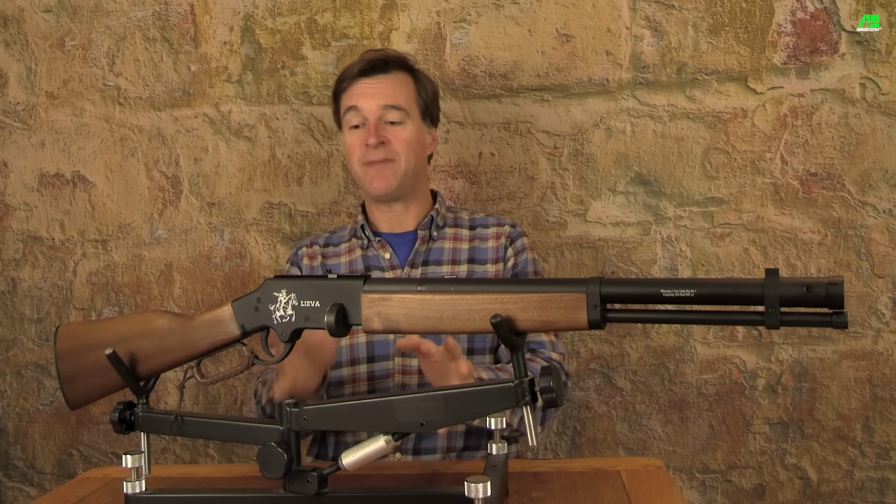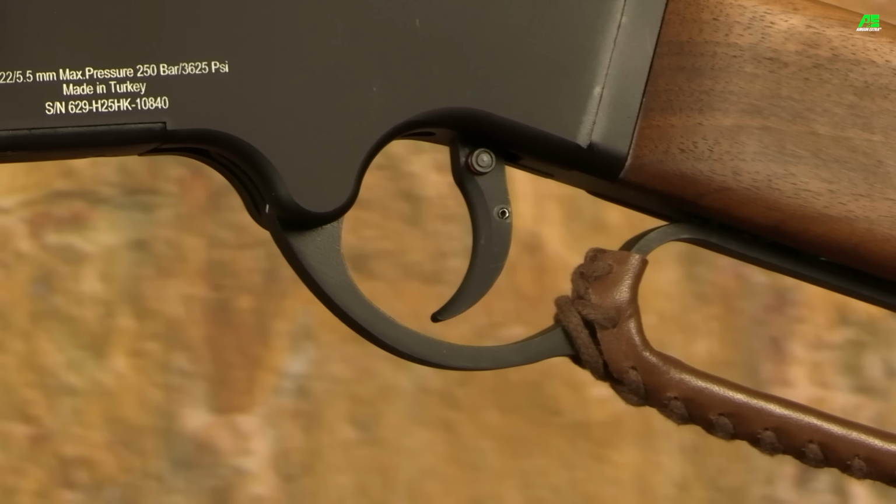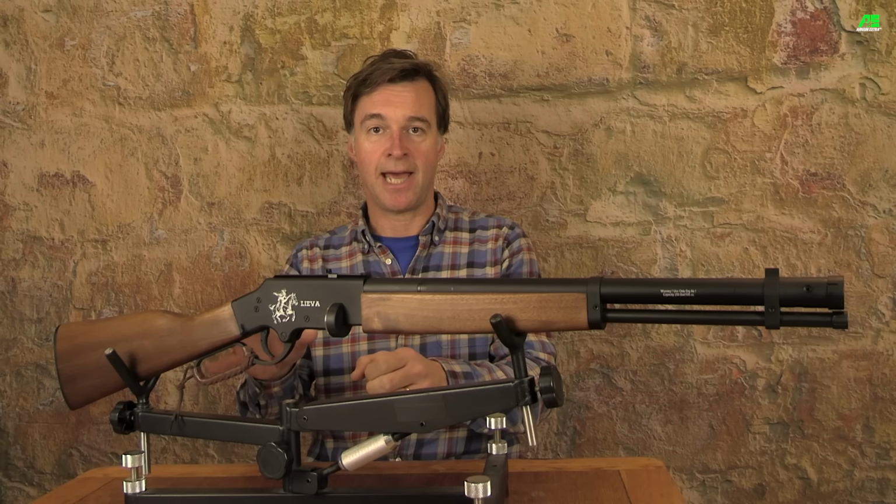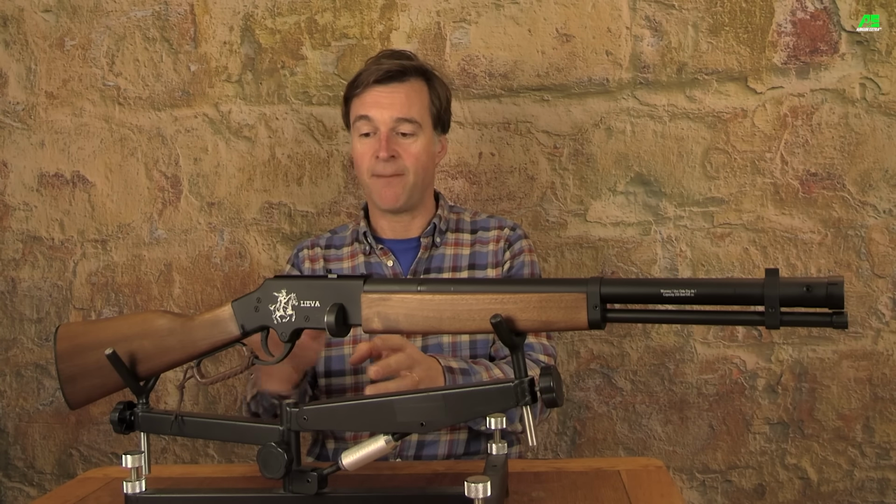The trigger blade is of a traditional curved design. Now, the actual release mechanism is adjustable. That requires you to remove the butt section of the stock, and the process for doing that is explained very clearly in the manual that comes with the Reximex Lieva.